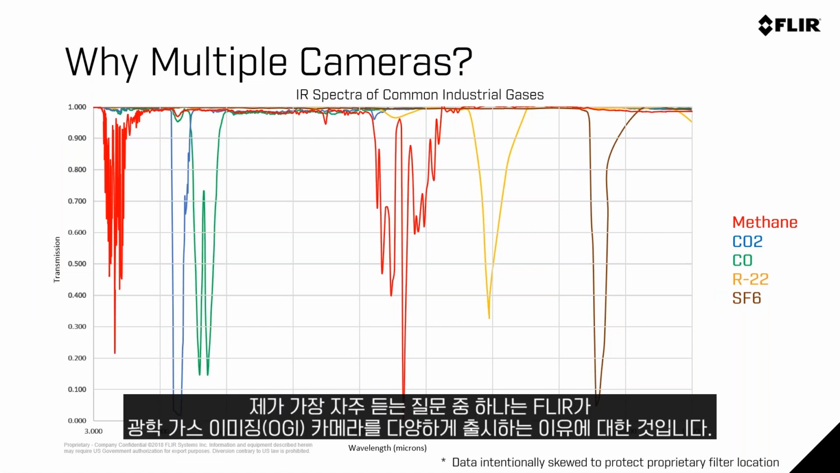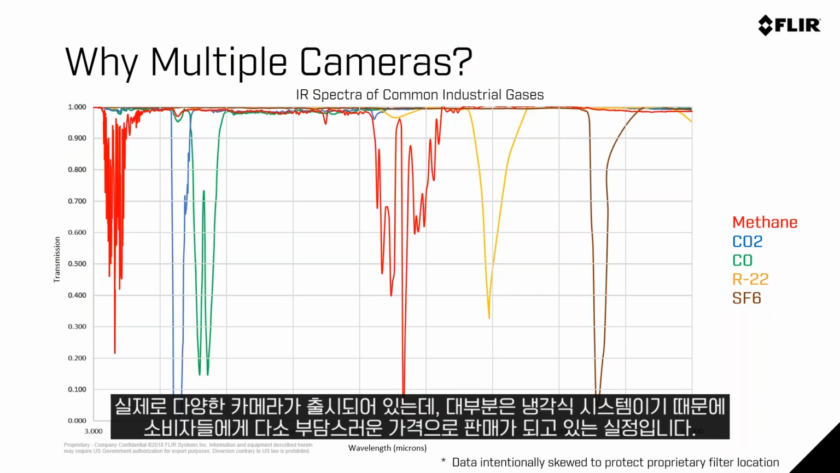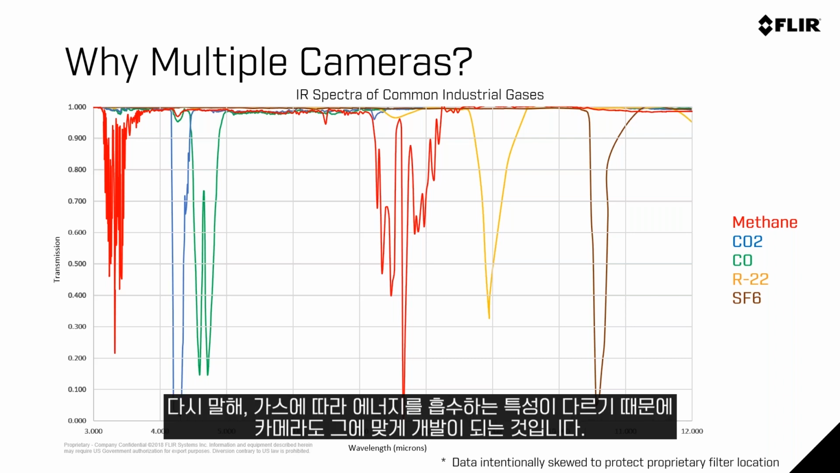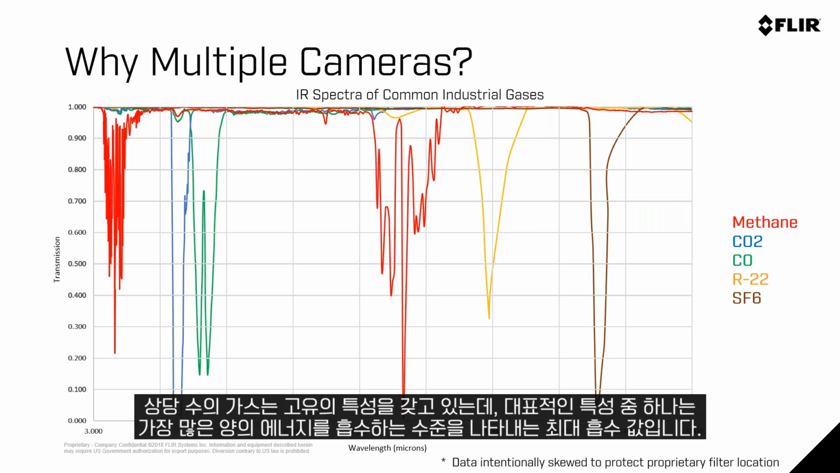A common question that we get when people look at our optical gas imaging portfolio is, why do you have so many cameras? Why are there multiple cameras out there? And in the cooled systems, they're all at a considerable price point for many of our customer base. And the answer is in the gas. The answer is in the absorption of energy that each one of these gases has. A lot of these gases have individual characteristics in what we would define as their peak absorption, where they absorb the most amount of energy.